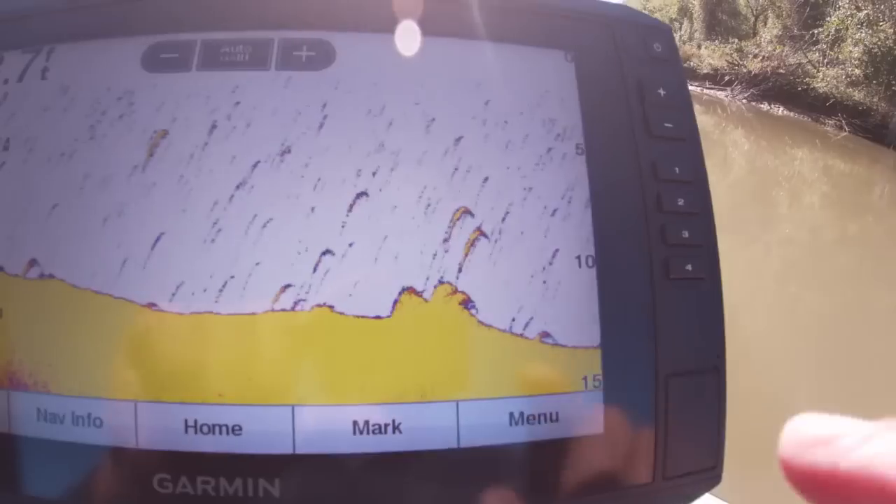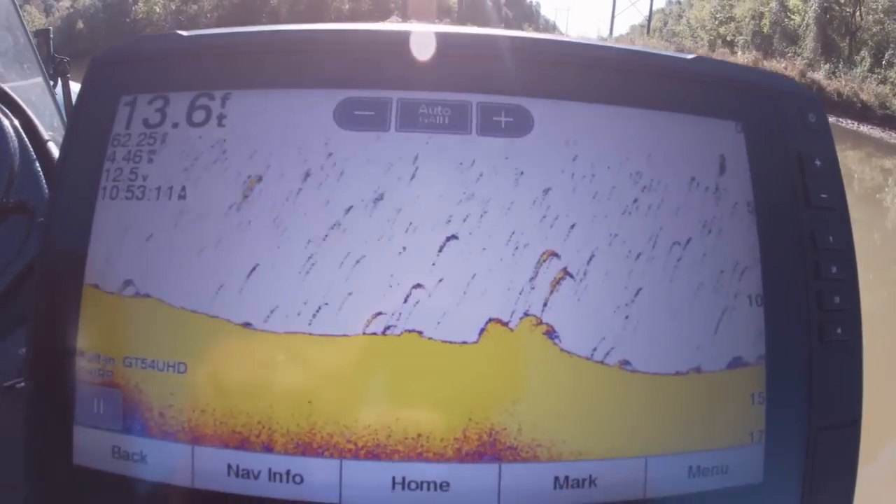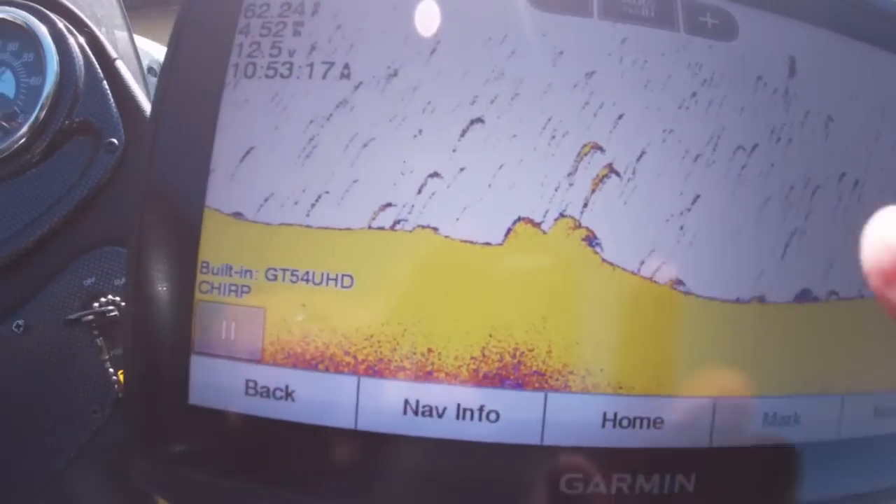Here's a stump right here. There's a stump on the bottom right here. You see how that hard bottom. And that is probably 2 crappie suspended right over top, about 10 foot deep. Boom.